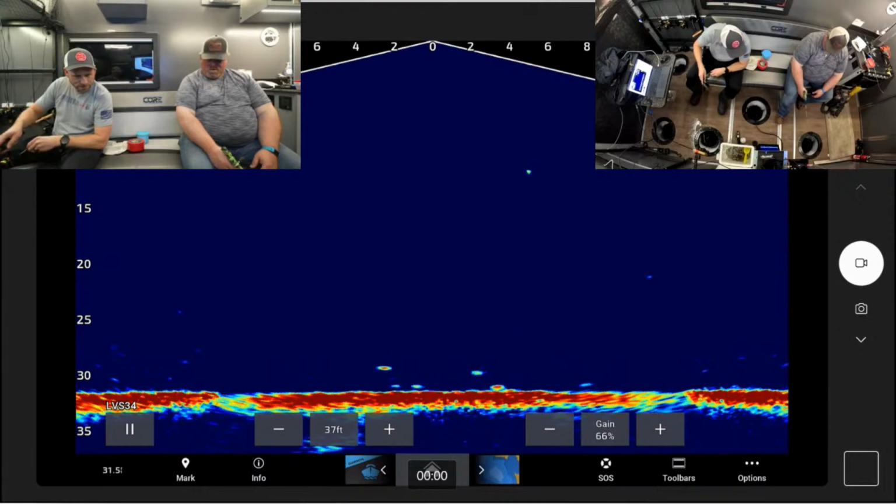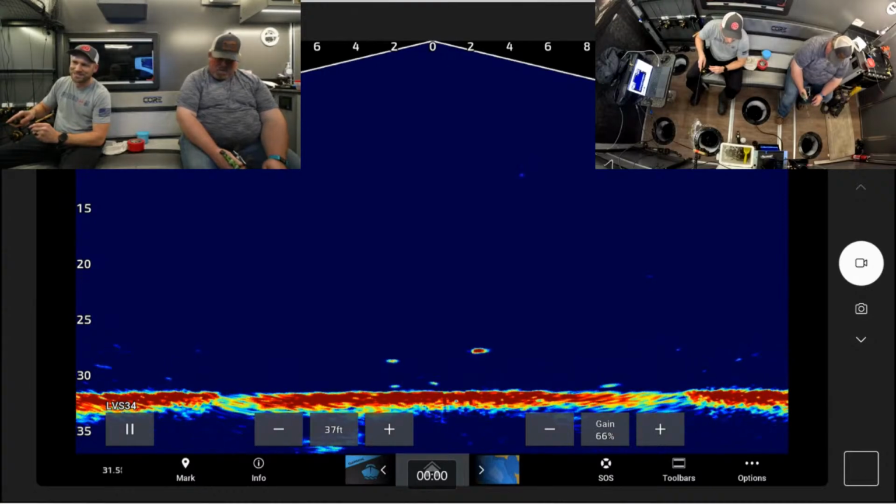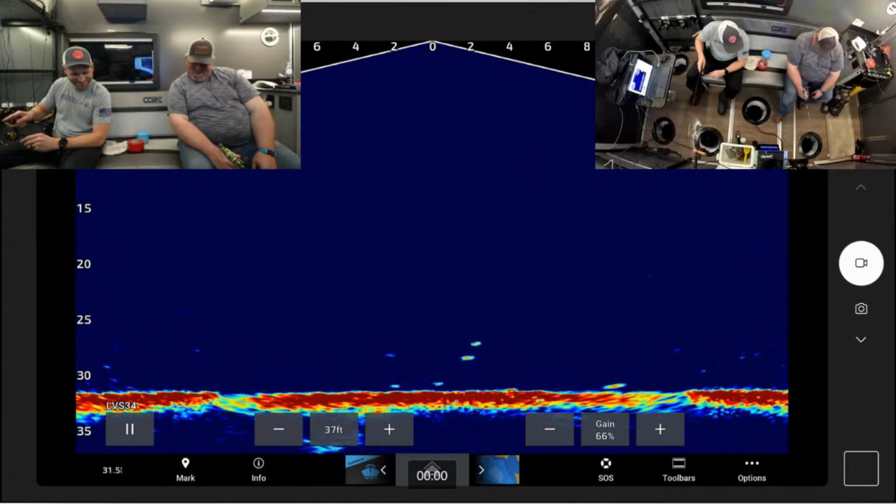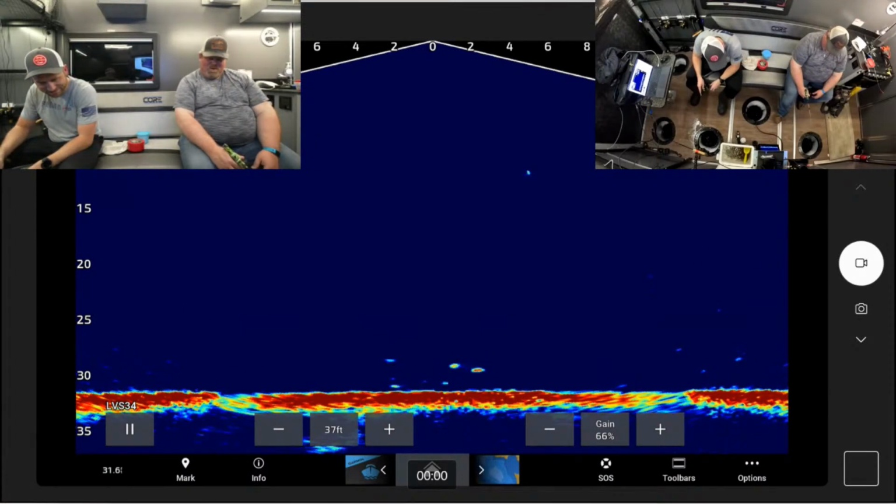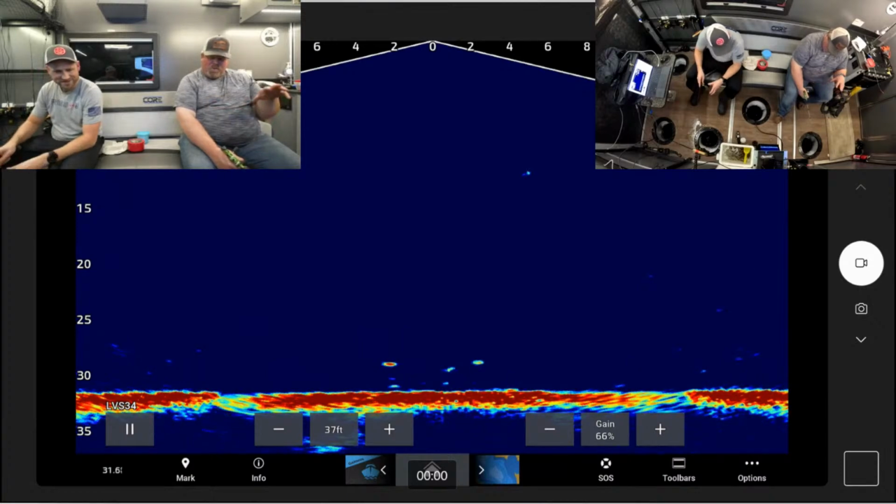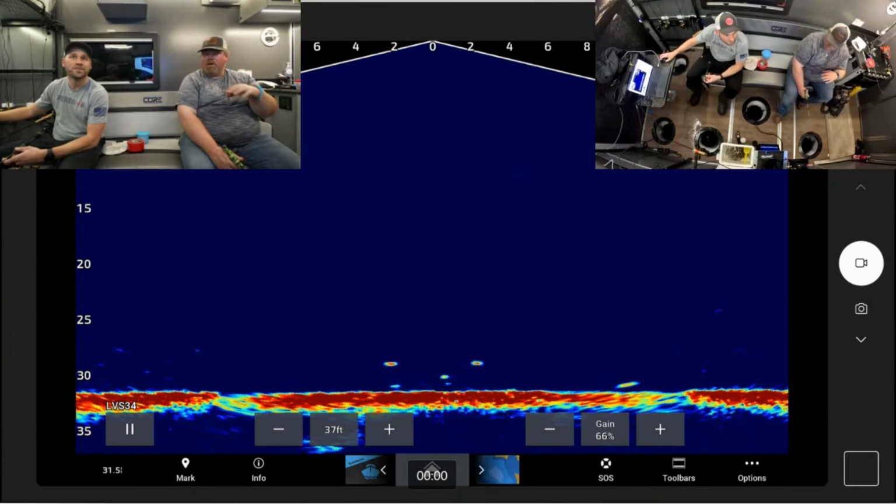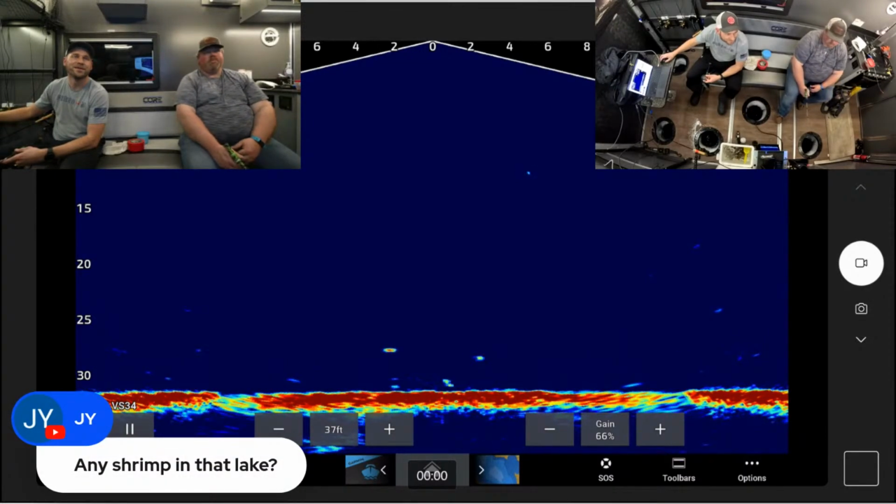Oh, here we go. Jigging one up off the bottom right now. Not sure what it is. You catch one, I'm switching. What if it's a tiny perch? And I'm staying. It's something that we are doing, though. We have multiple different presentations going. Yeah. Because was it a fluke? Are we on to something? Yeah.